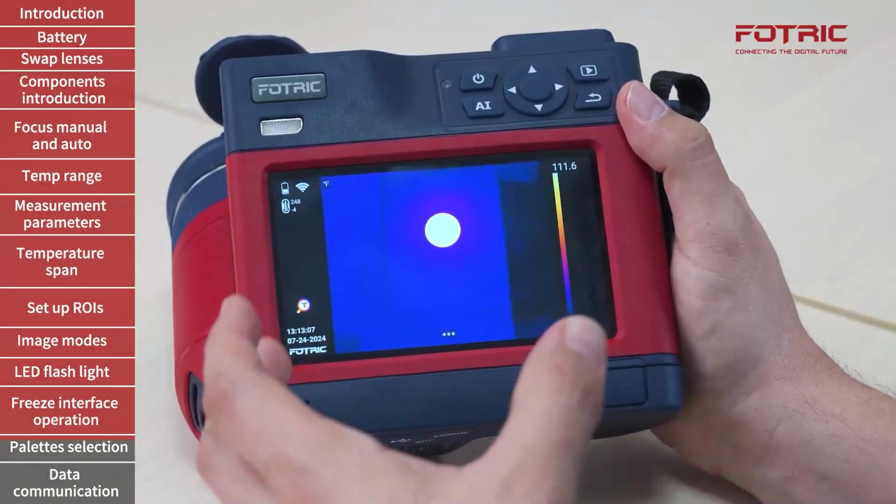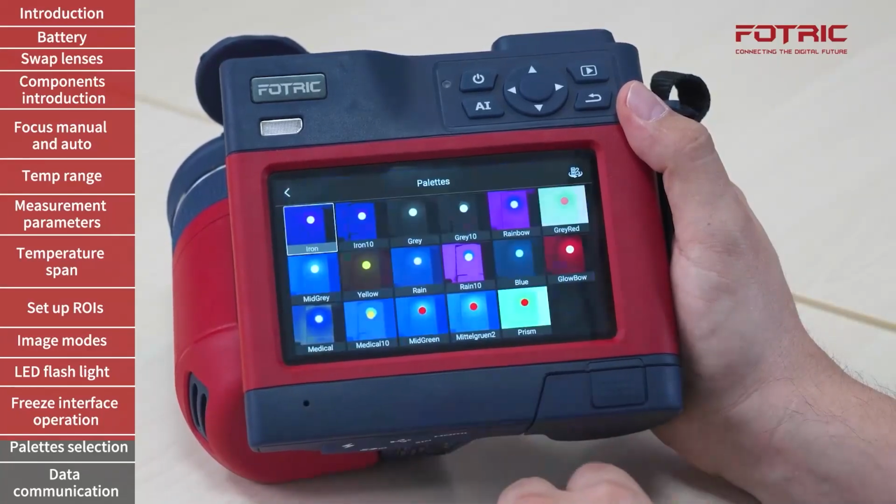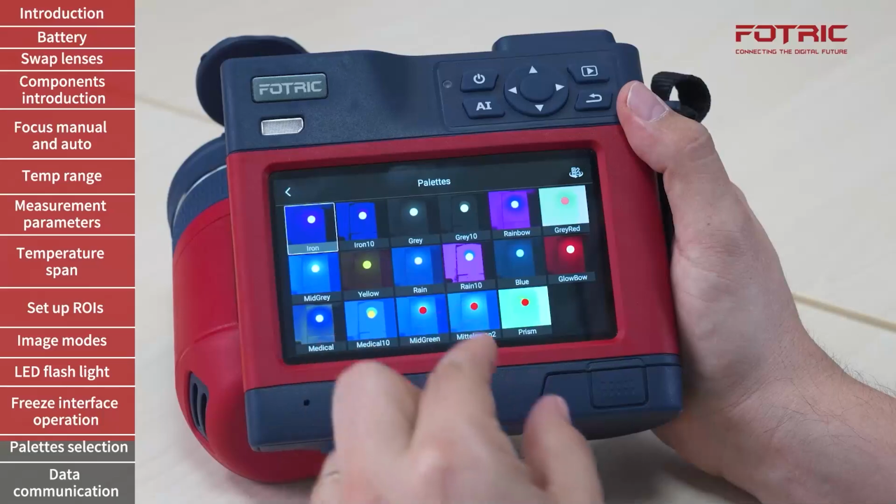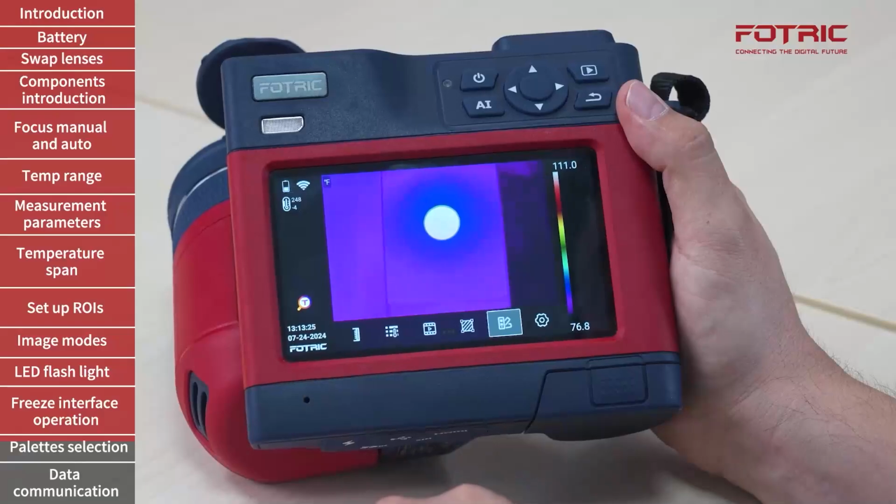Different palettes offer insights into different industries or applications. For instance, for electrical applications, it's common to use an iron palette. For applications where there is very little thermal contrast, we tend to use palettes with more color. For instance, we can go to a rainbow palette.